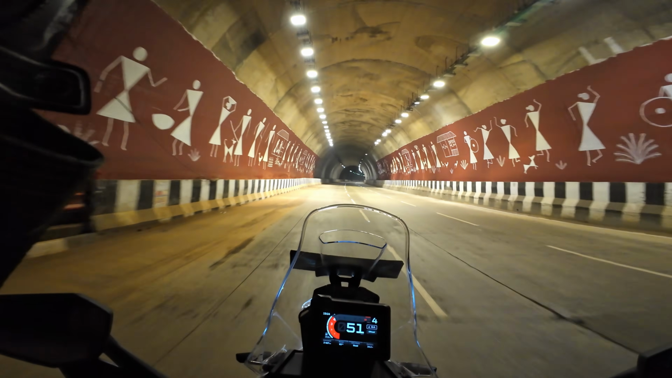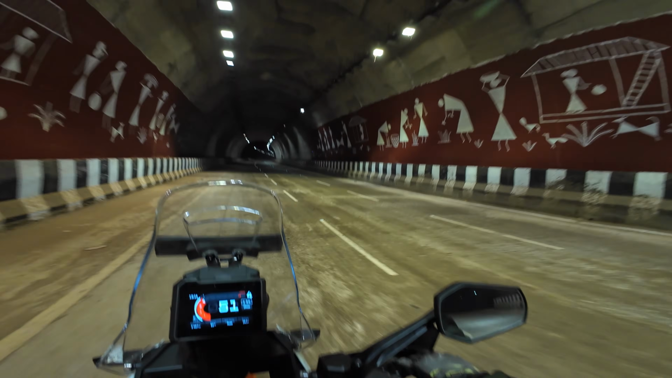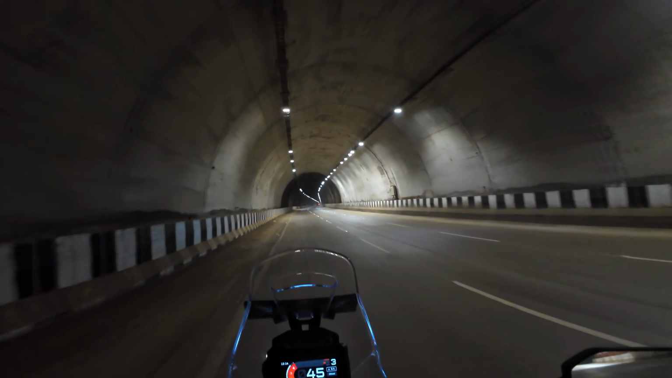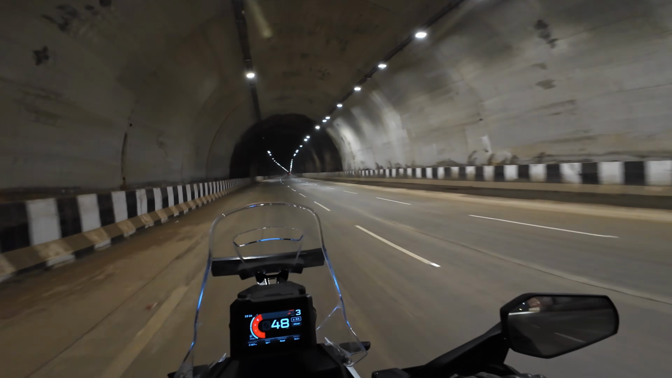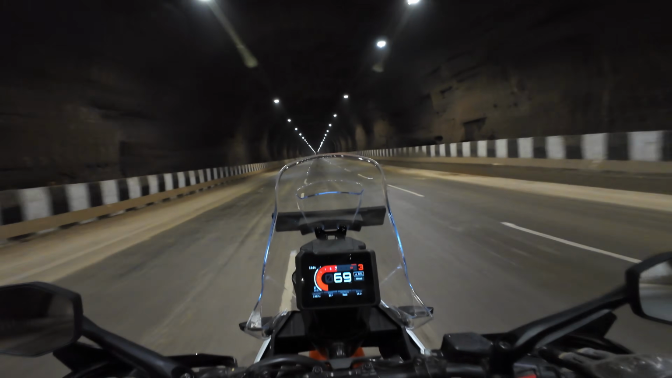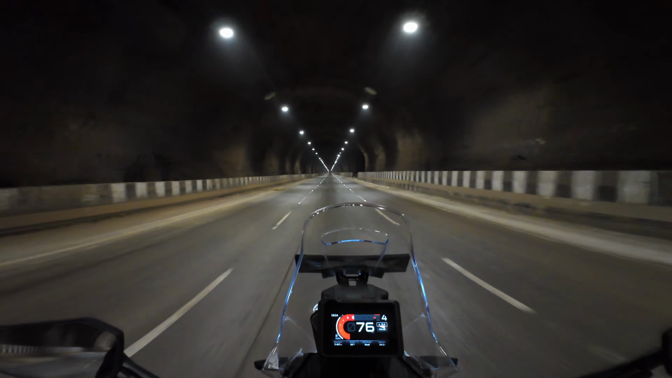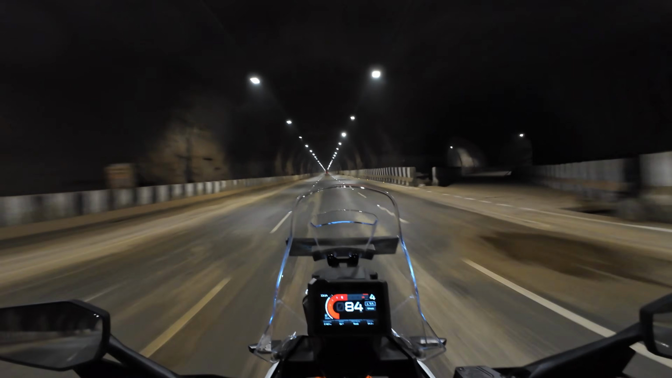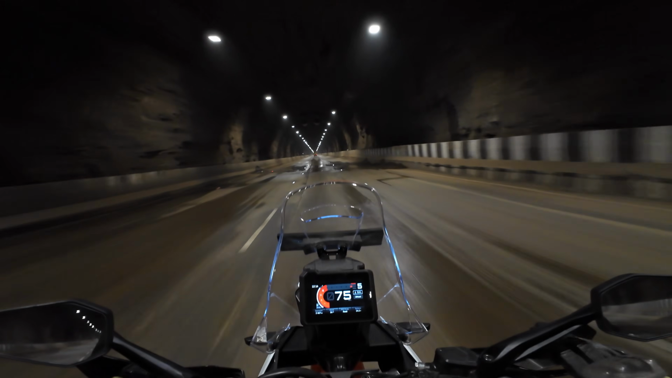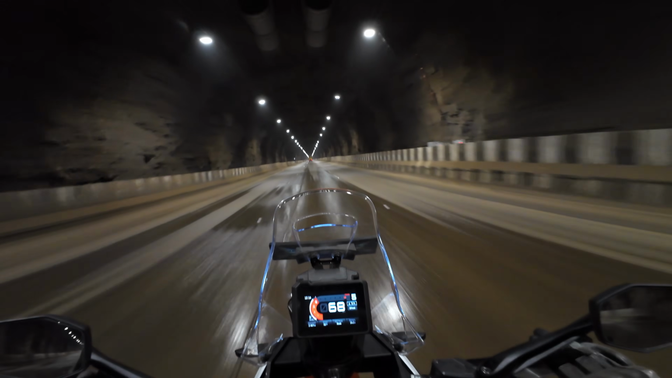You want to hear how the KTM sounds inside? Look at the tunnel, wow. Okay, the tunnel roads are bad. Left the brakes. Don't brake when it gets wet.